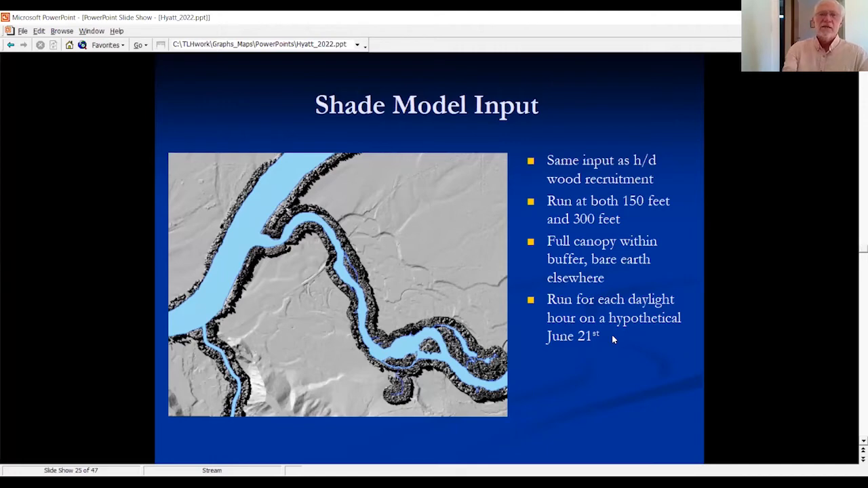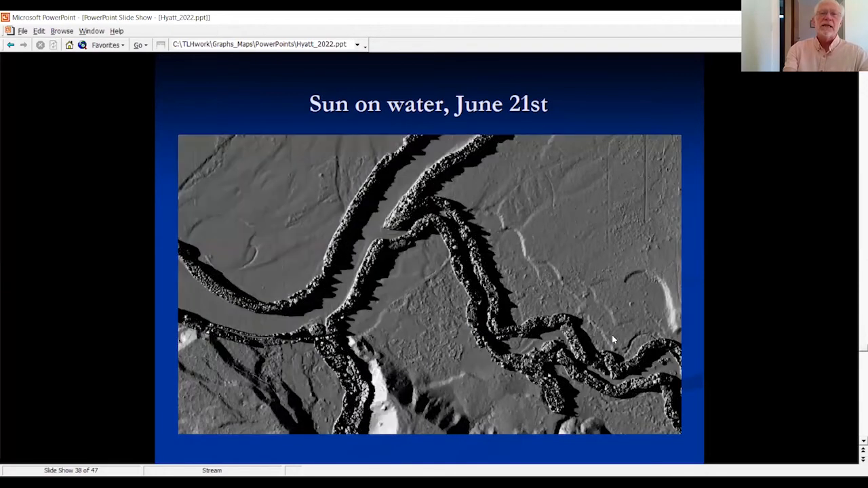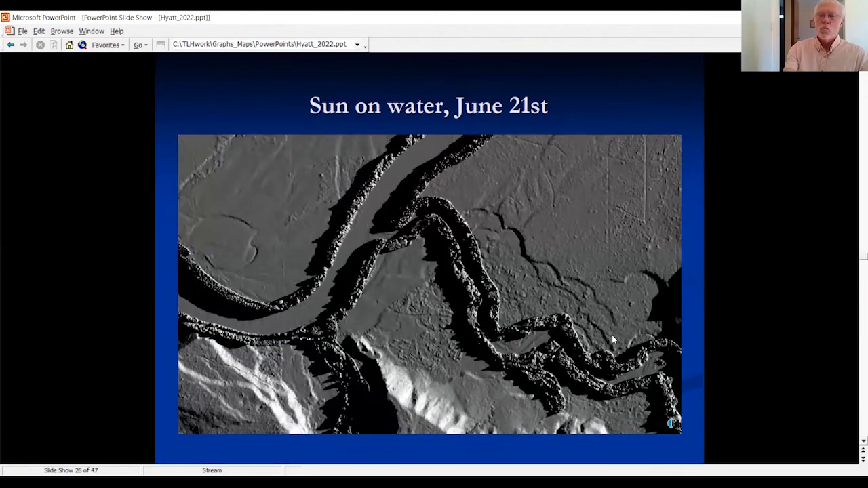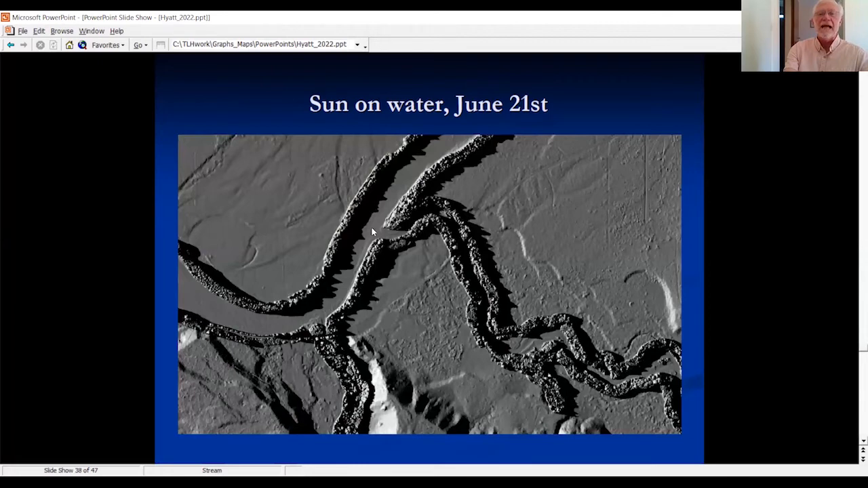Use the hillshade to look at where would the shade be at 6 o'clock in the morning, 7, 8, 9, 10, 11, 12, 1, 2, 3, 4. You get the idea. Throughout the day, looking at where the shade falls on the stream, and then these black pixels and these gray pixels can be added up. And here's a weakness of the approach. It makes it simple and accessible for a lot of people, but all the hours are counted equally, and that's not quite accurate in terms of heat load.